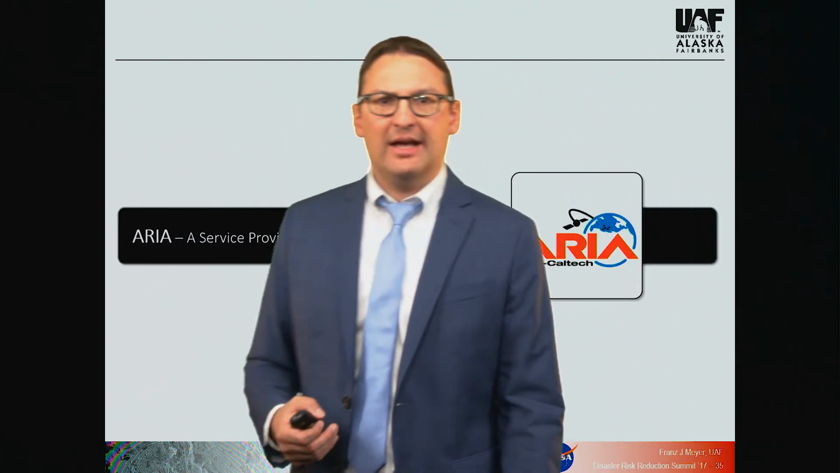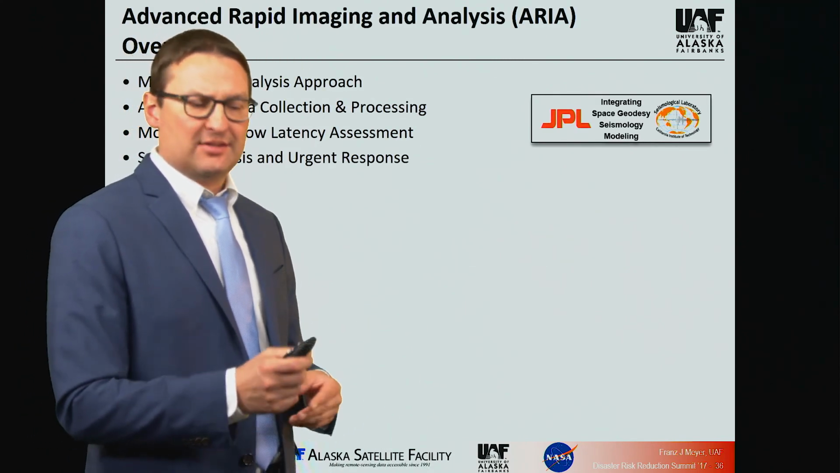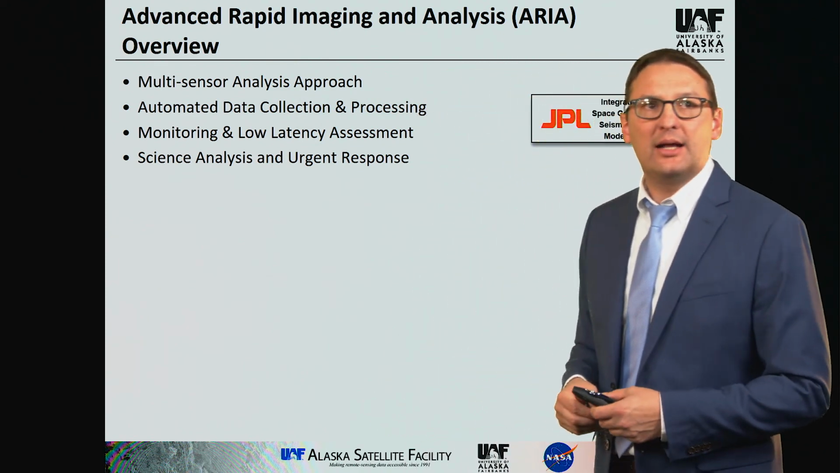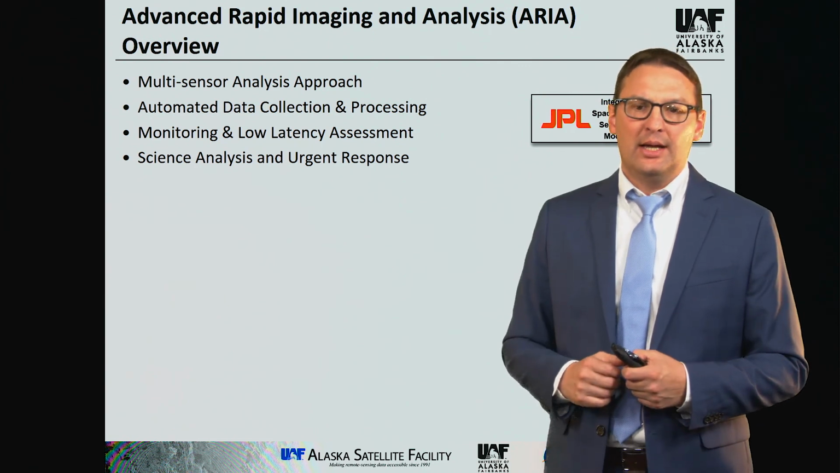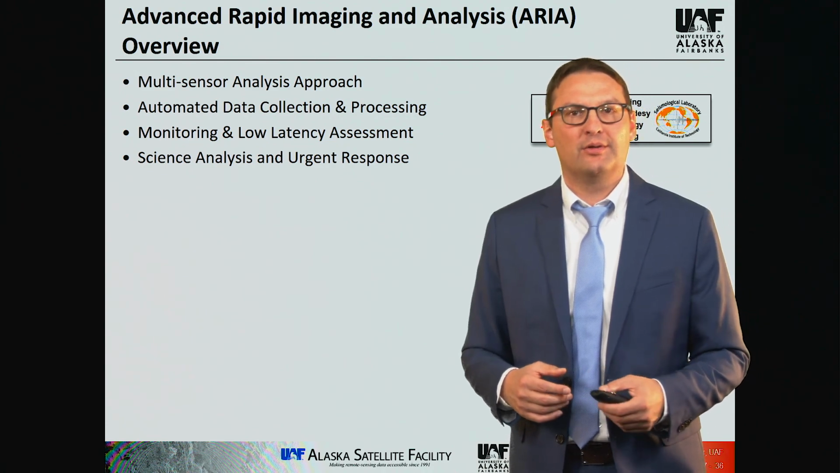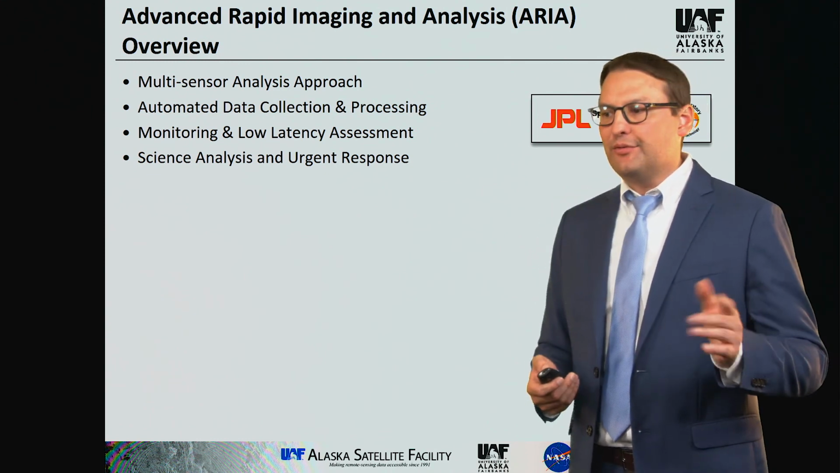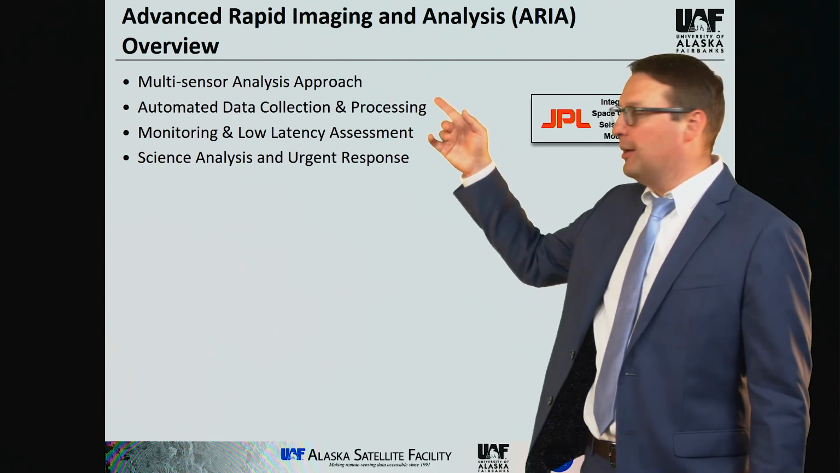A similar service has been developed by JPL, the Jet Propulsion Lab, one of the big NASA centers in the United States. This system is called ARIA. ARIA stands for Advanced Rapid Imaging and Analysis. It's a SAR-based analysis system that initially was particularly designed for the automatic monitoring of volcanoes and earthquakes, but since then it has been expanded to all kinds of hazards.